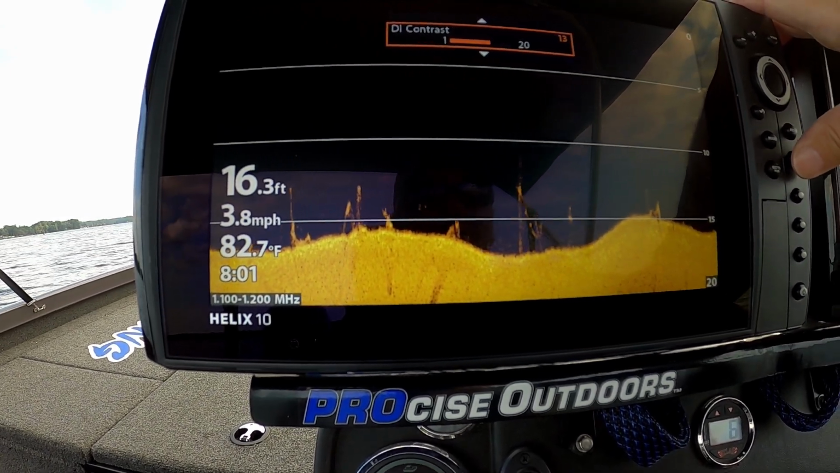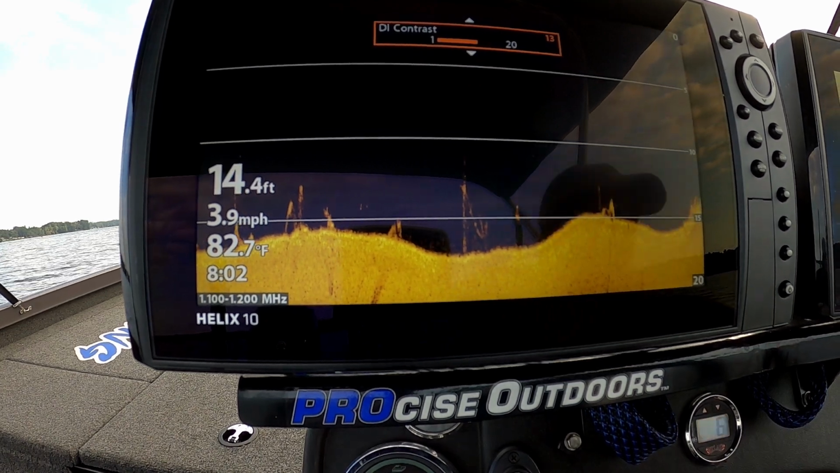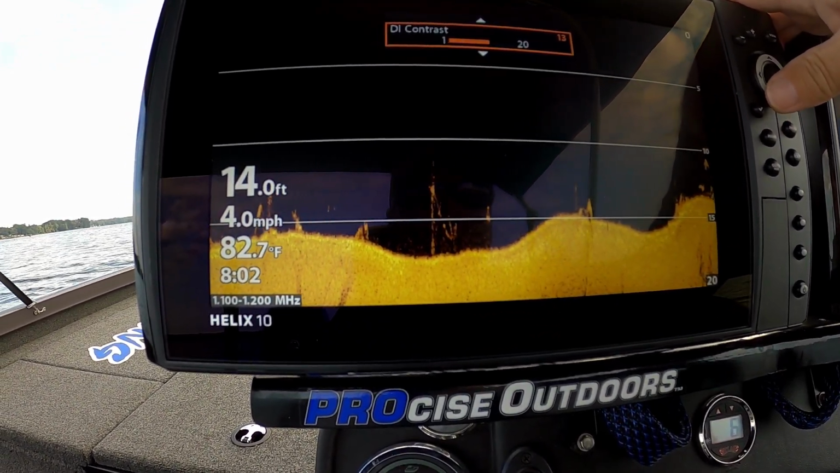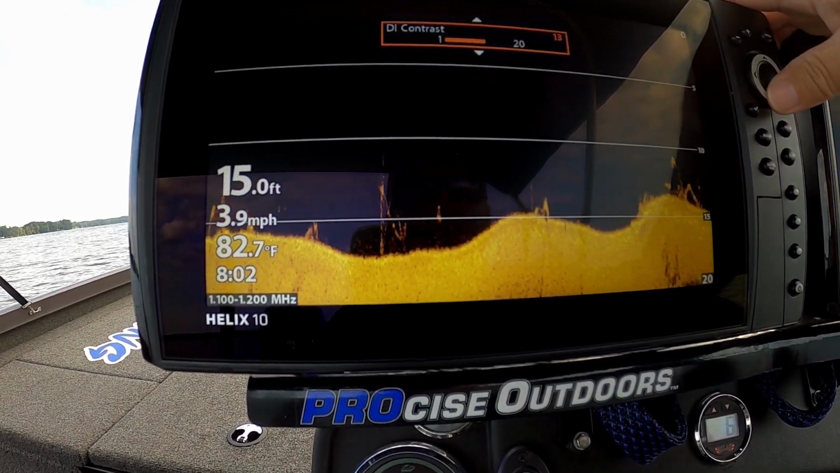Alright, now we're going to have to do this again when we find a school of fish. Because our goal is not to have a pretty picture. Our goal is to see the fish really well. That's what we want, to be able to see those fish really well.